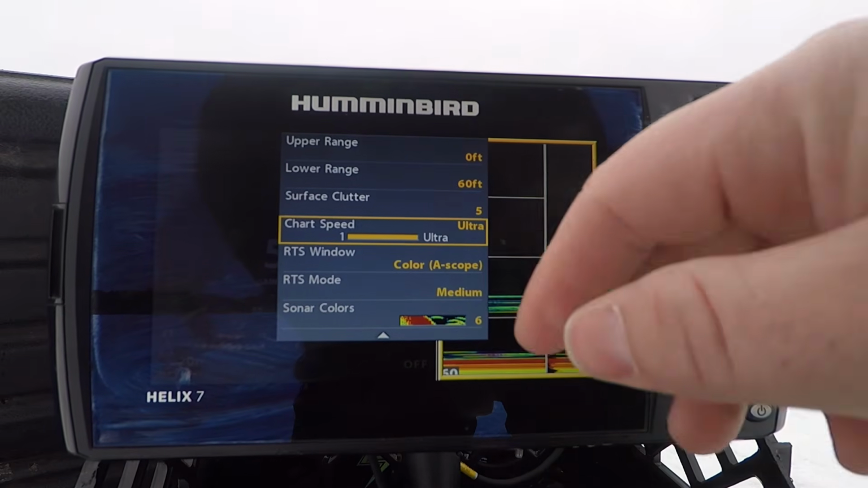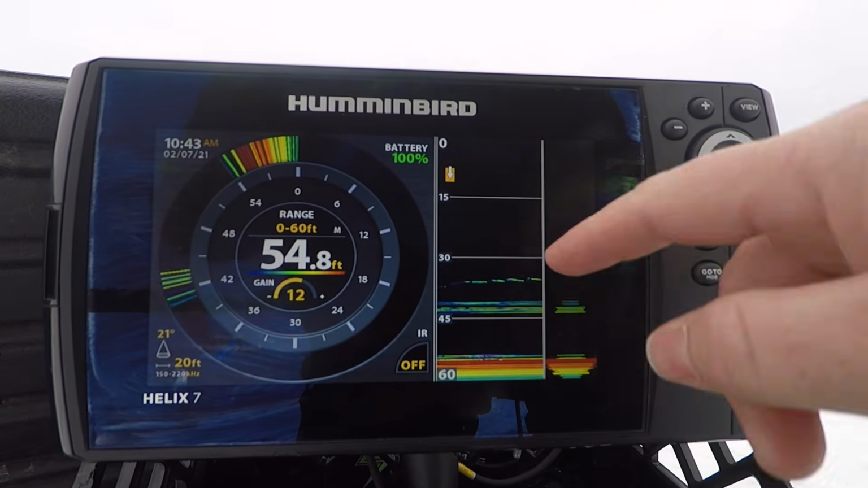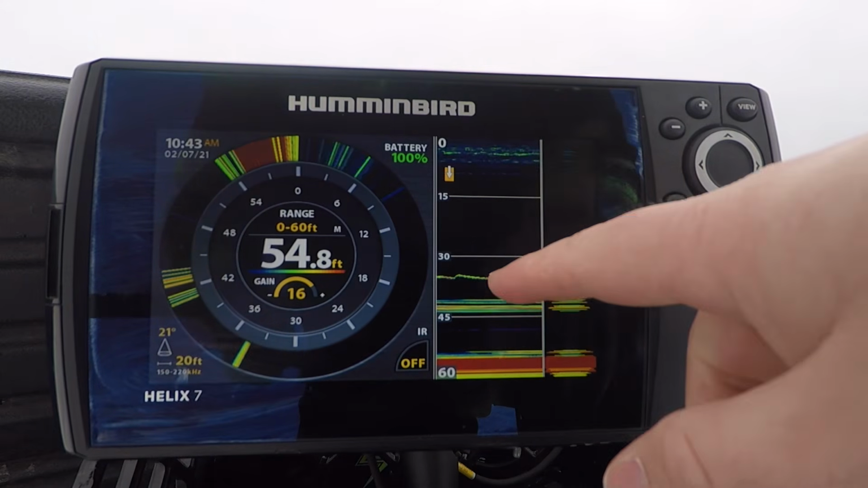I always run my chart speed in ultra. This is my jig here. This is my jig return. You can see it's going through pretty fast. I'm going to jack my gain up a little bit so you guys can see it a little better. This is all fresh data.